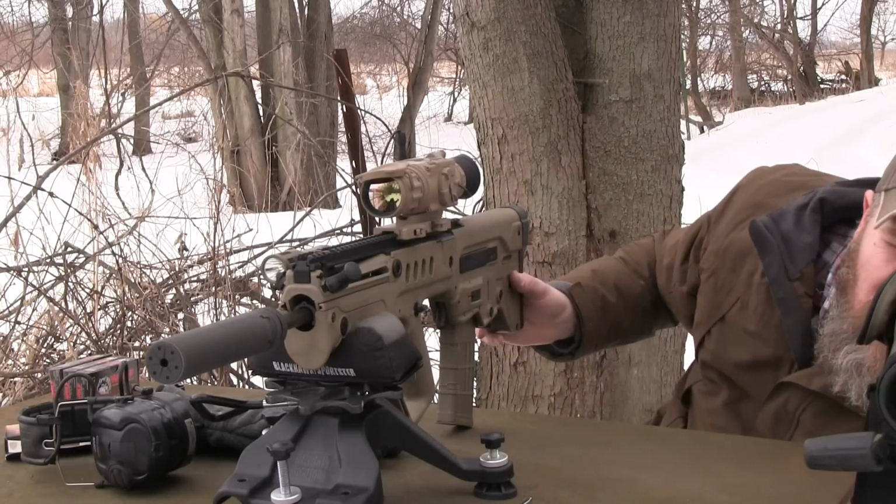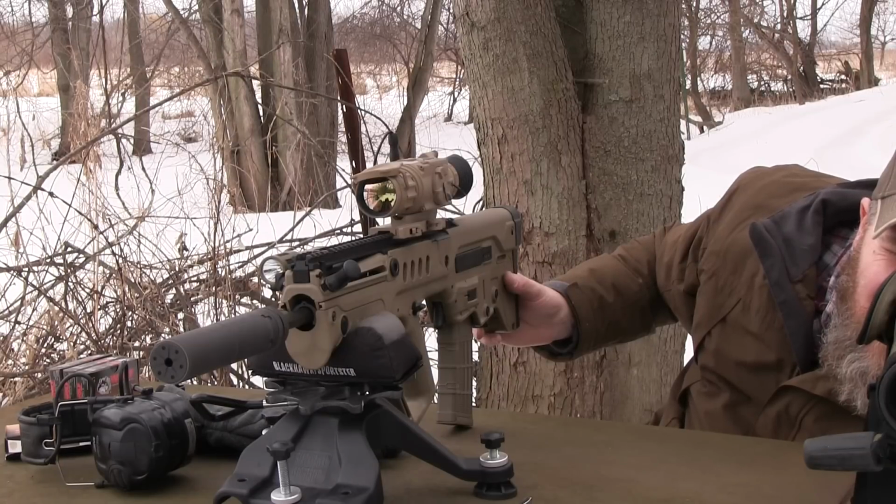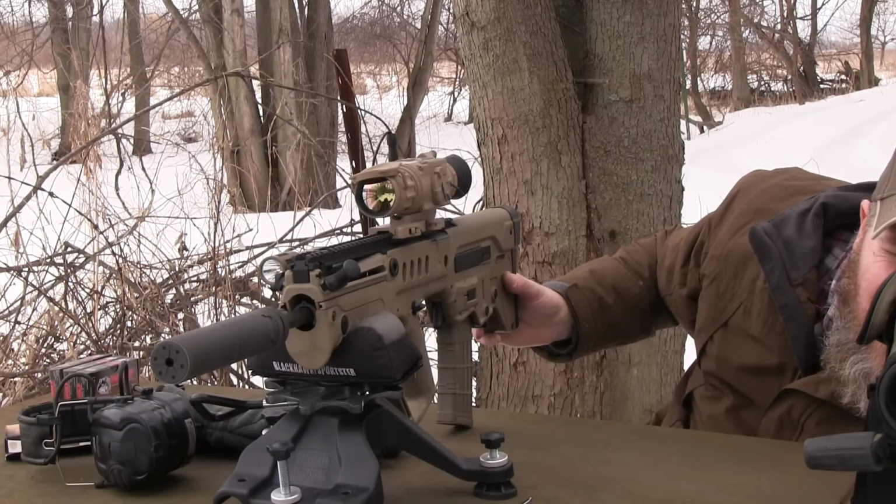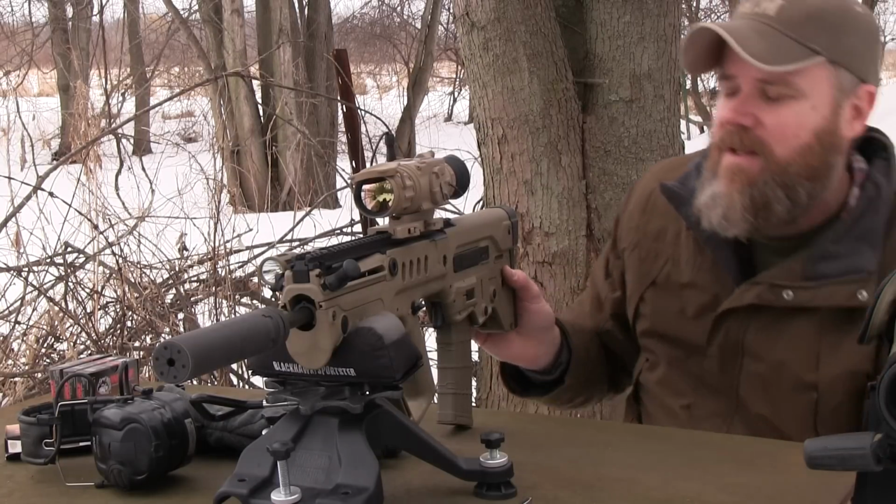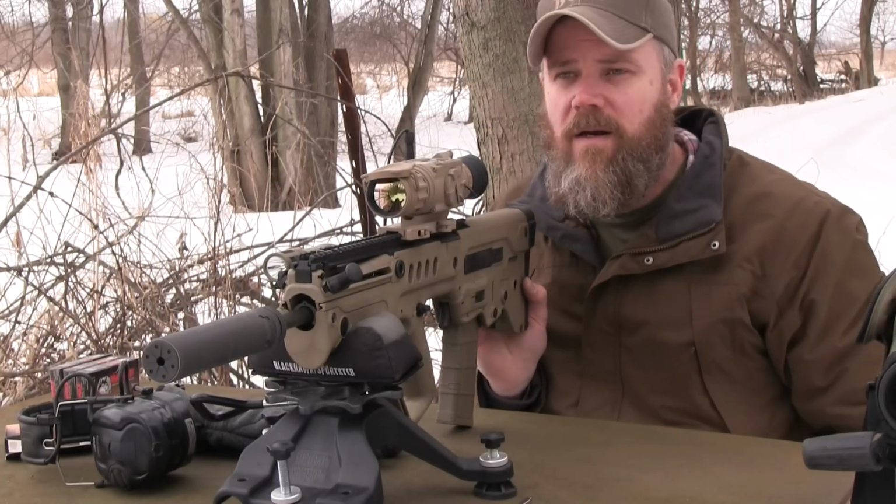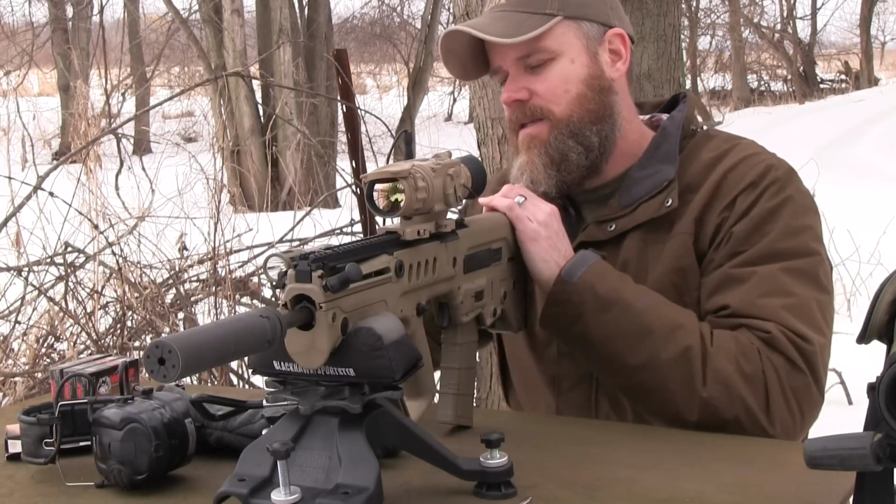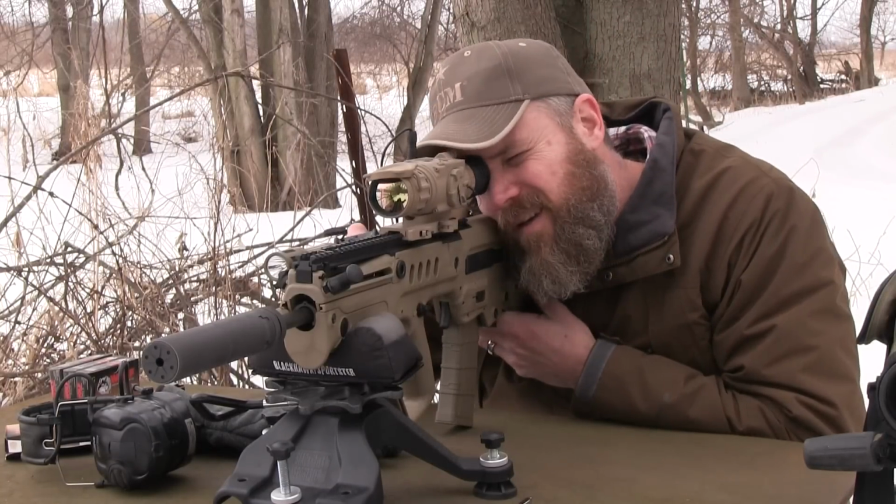All right. Bingo. We are zeroed, I do believe. All right. I don't think we can ask for any better than that. So at 100 yards, I'm hitting a little 1-inch square. So consider me happy. All right, let's stop the recording, run down range.